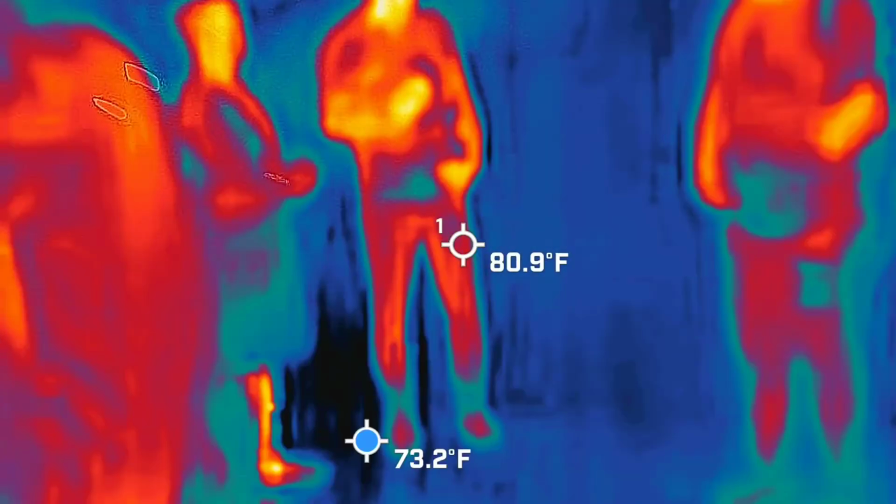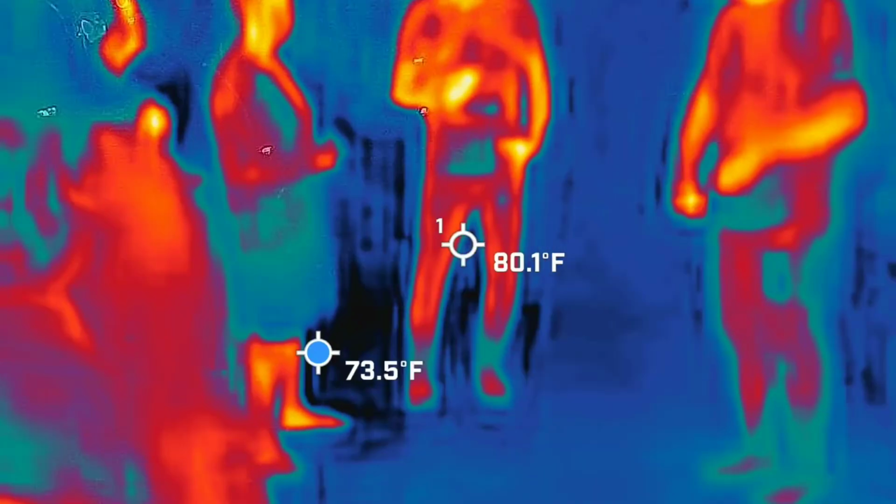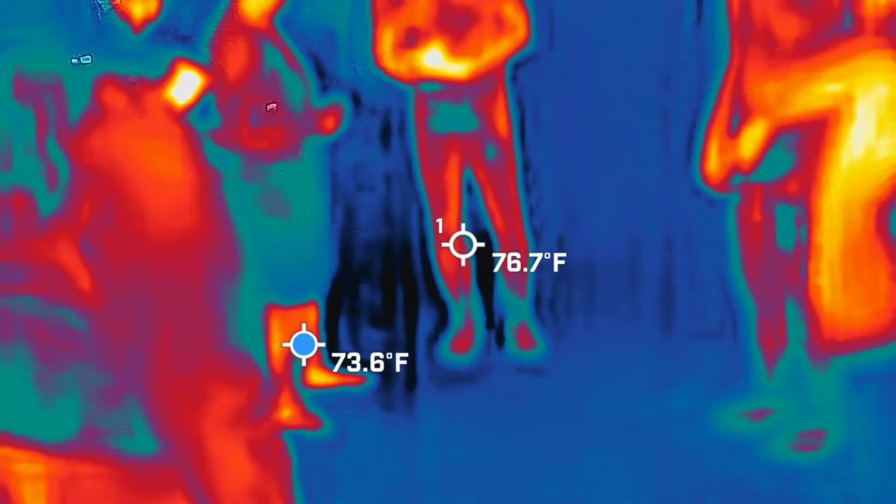If you're already recording, and everybody else looks good on recording, even with yours, if you want to turn it behind you to get a nice view. There you go. Hold it upside down.